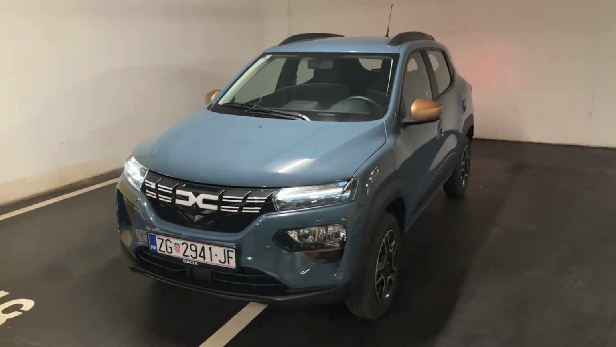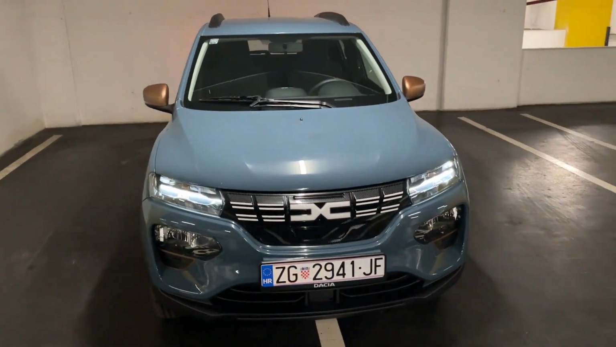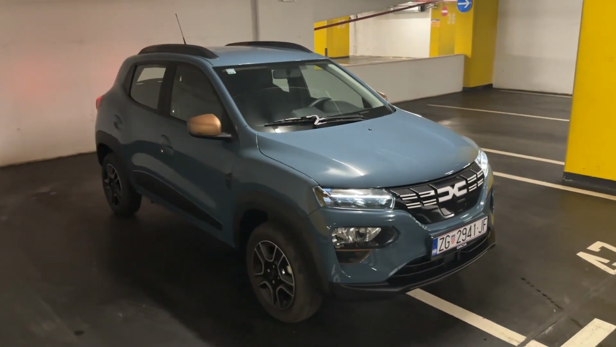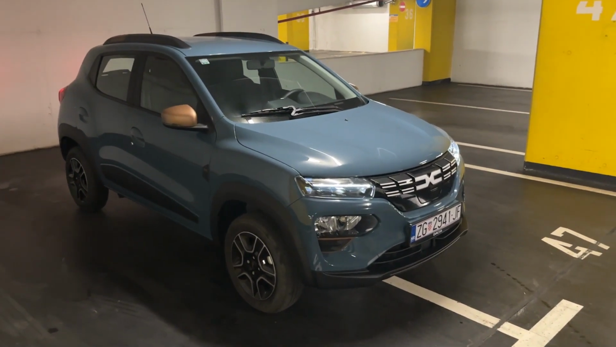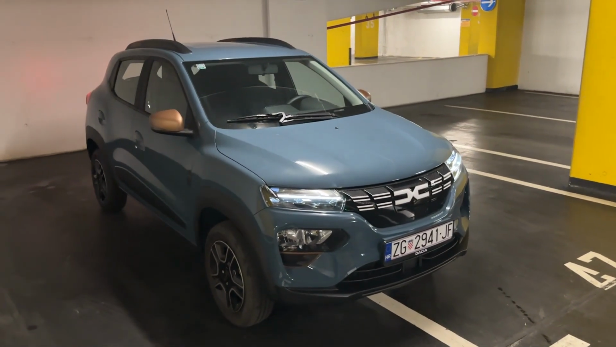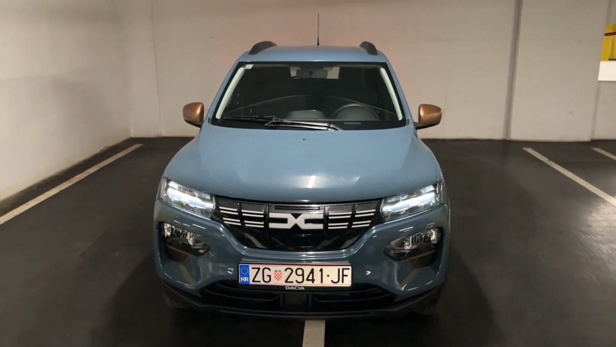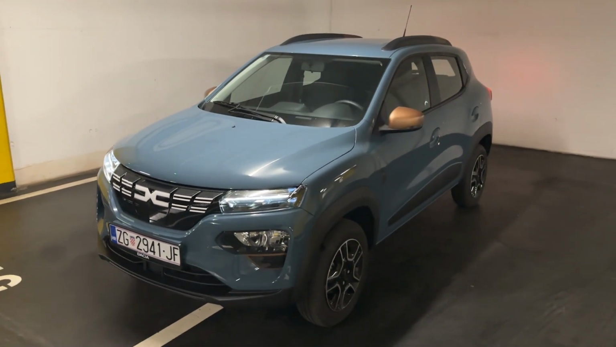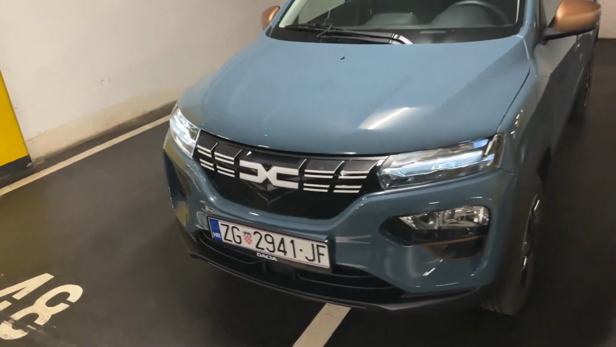Today we are going on a night point of view drive with the new DACIA Spring Extreme. This is the special trim which gives you not only the special design and special elements that can be easily recognizable on the road, but also more power, because the Extreme version has an electric motor producing 65 horsepower, so 20 more than the standard version. This is the 2023 model.